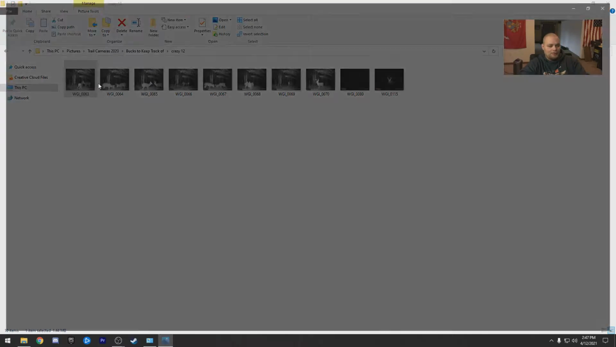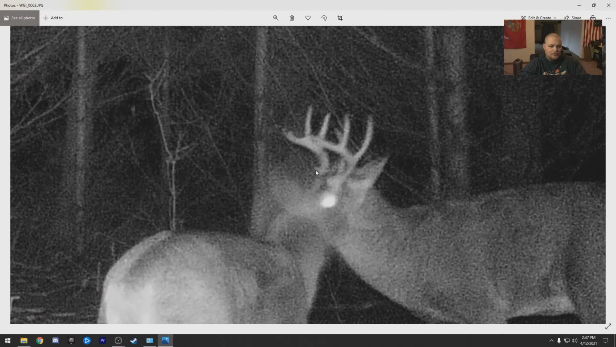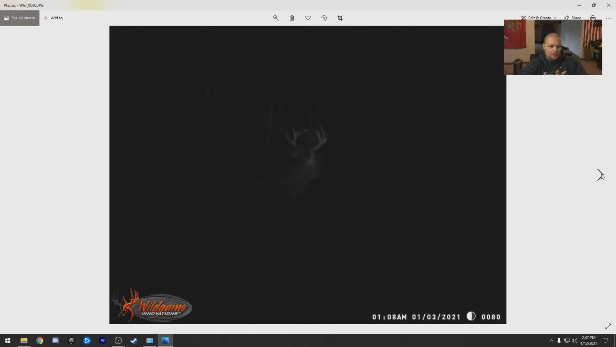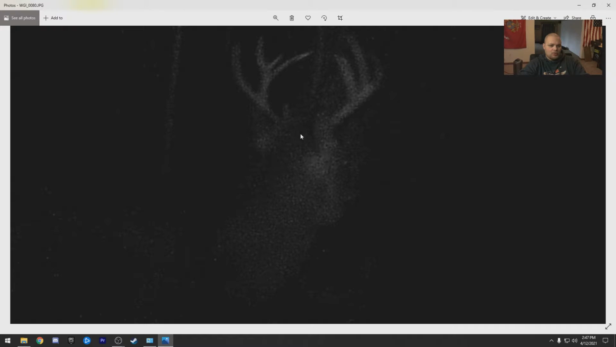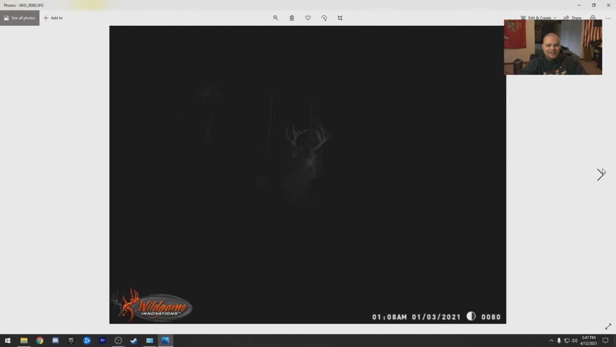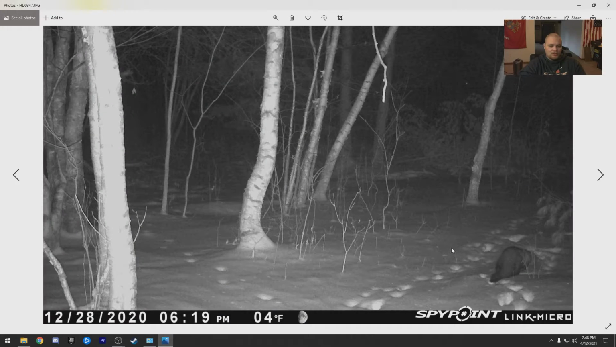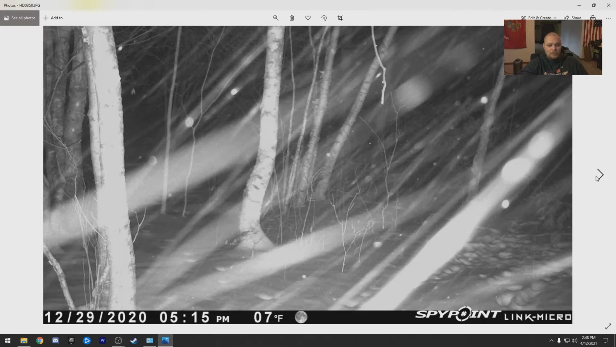And then we had this buck show up. This is the one that I was talking about before, but we got another couple pictures of him. His camera was dying, but man, he's gonna look insane this year. I've said it like a million times. I'm just looking forward to next year. That's all this Trail Camera Tuesday is about.